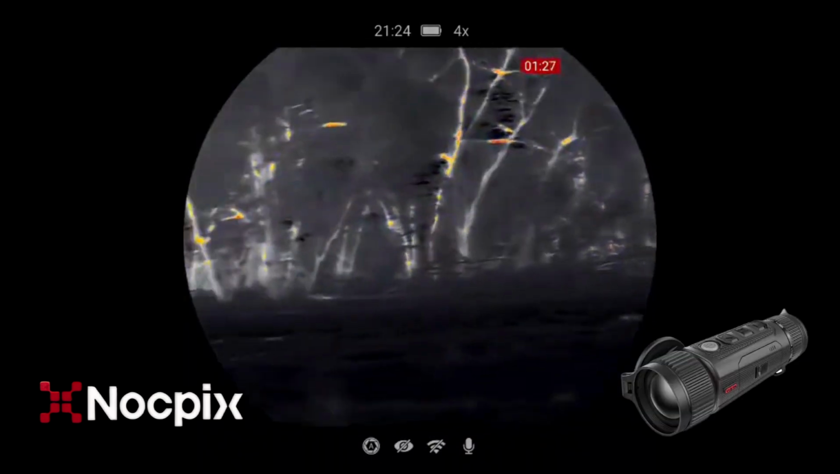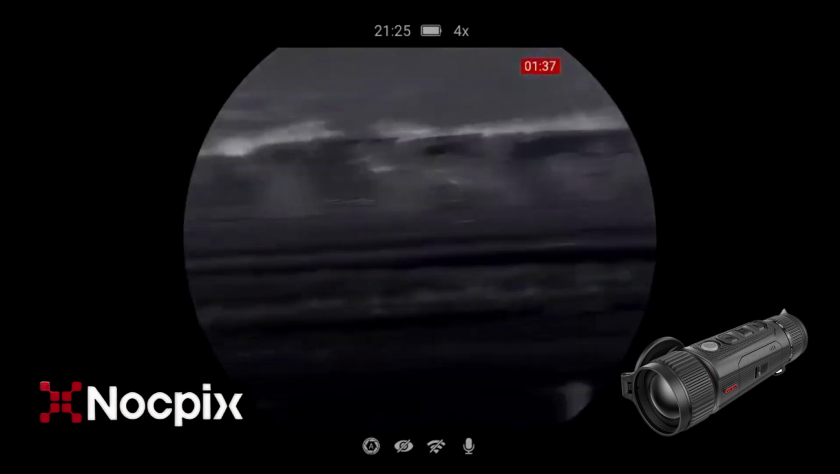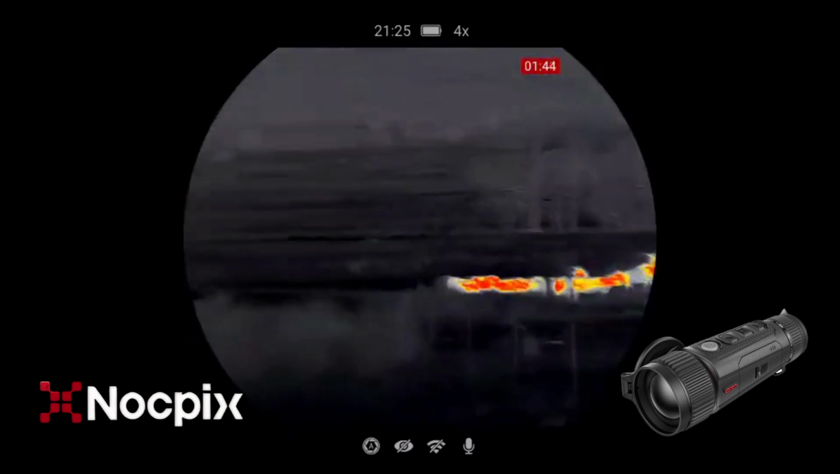Oh gosh. That fox did keep looking back. Did keep looking back at something in that direction. But I'm not going to worry too much about that because I'm going to have to go back down that way to get to the car.